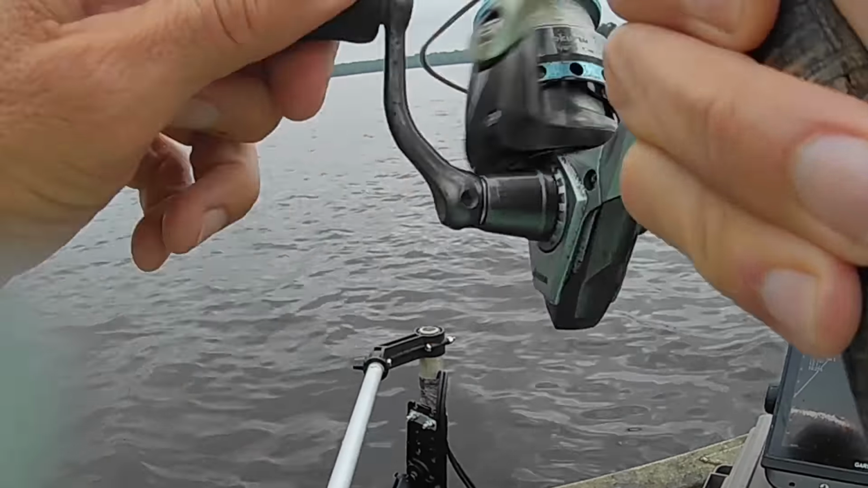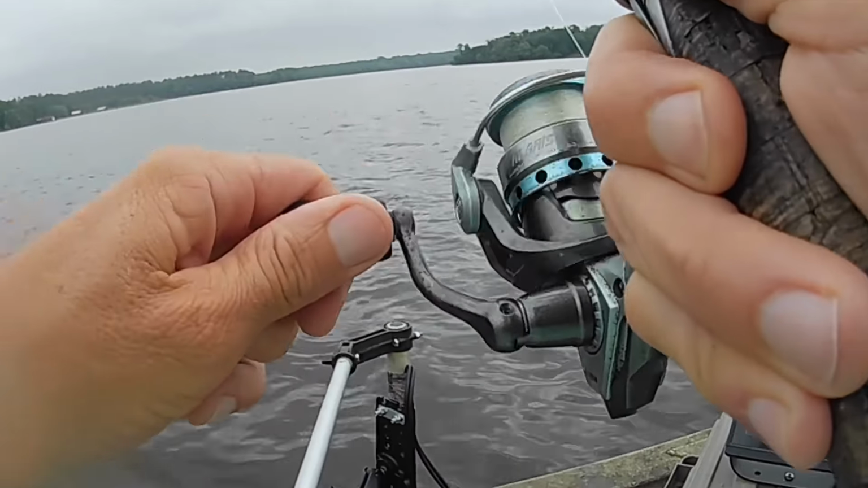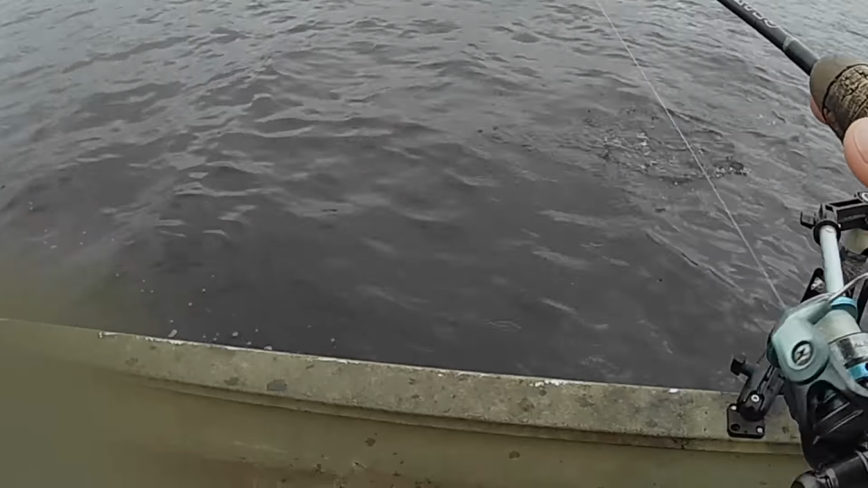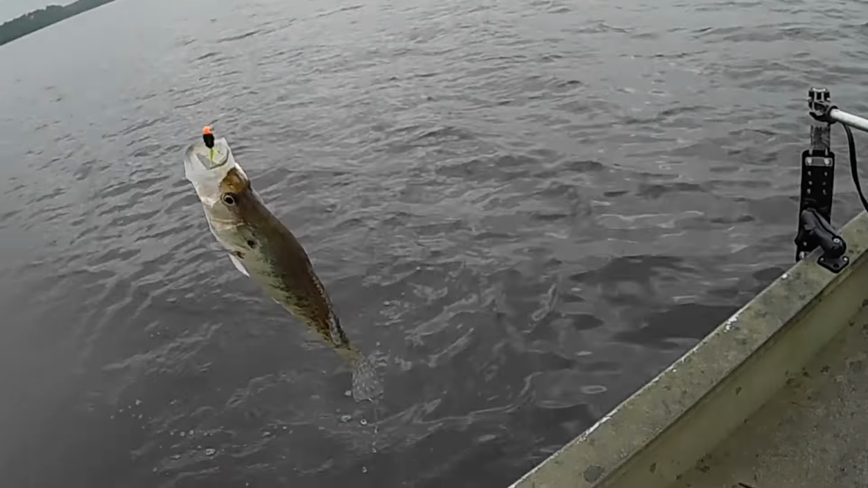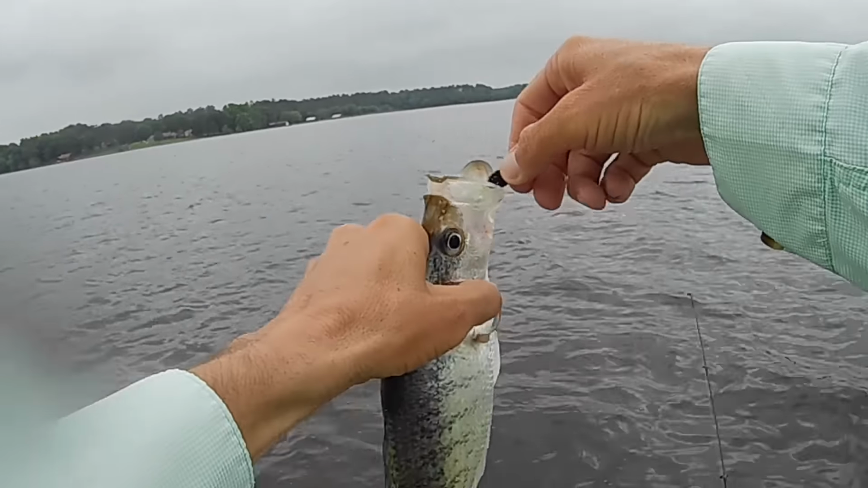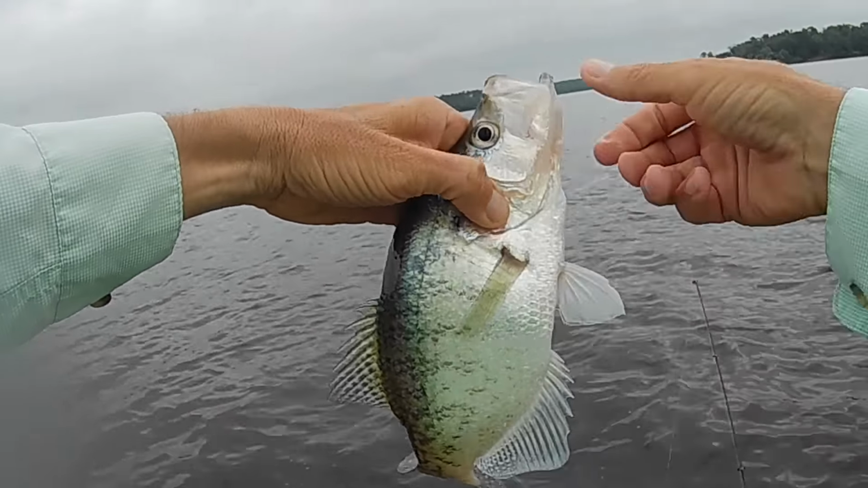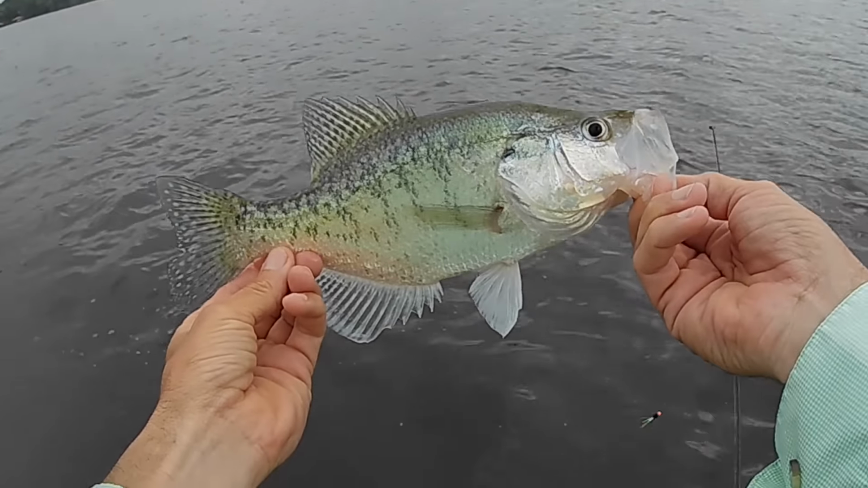Golly, there's another good one. Dadgummit. I mean, it's just, ooh, man, I'll tell you what, you just can't beat it, man. Golly. Look at them. I mean, they're just beautiful crappie, man. Beautiful.